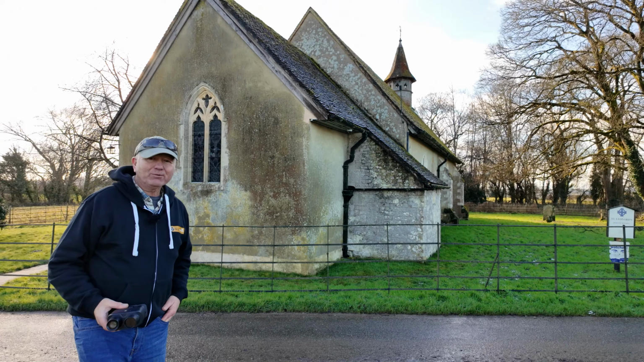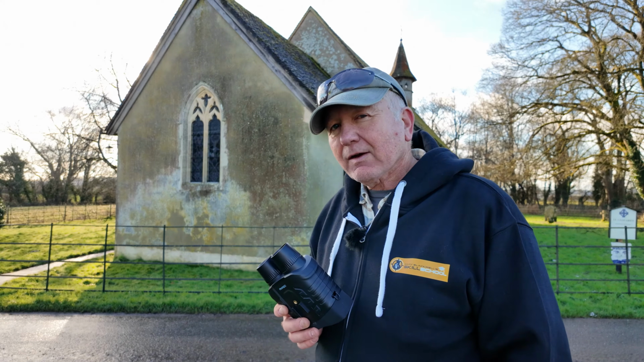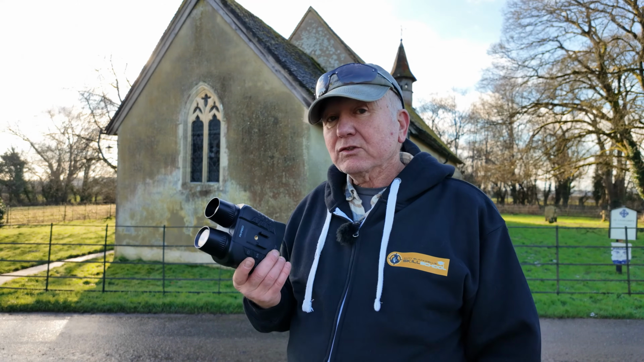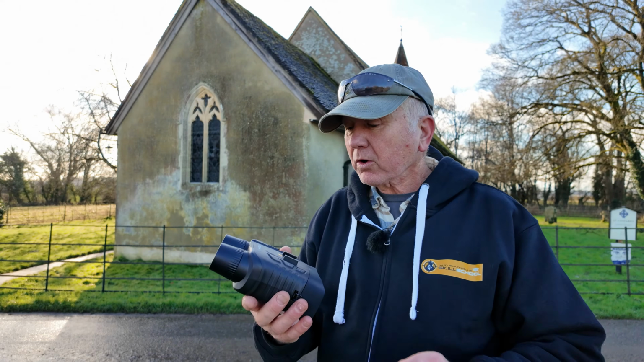And that's the track we just walked down. Torch off. Well, here we are, returning to the scene of the crime. What did you guys think to that footage? I thought it was pretty special, considering these are just over £200. They've done a remarkable job.